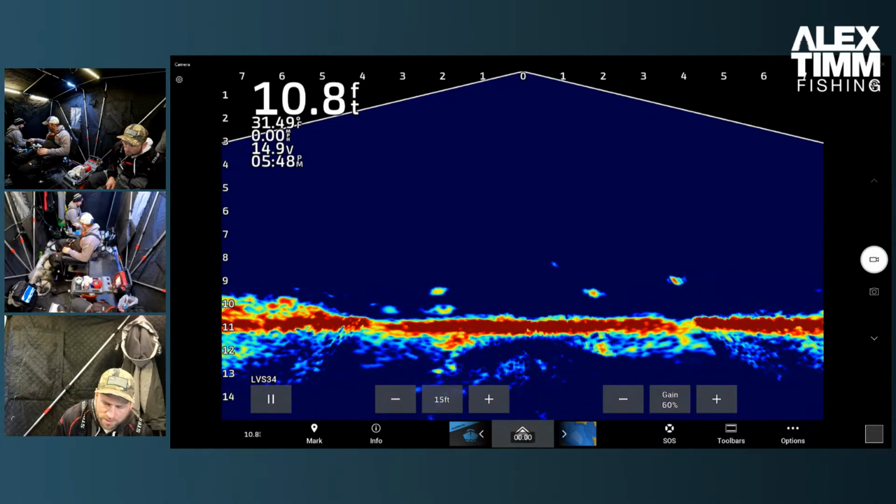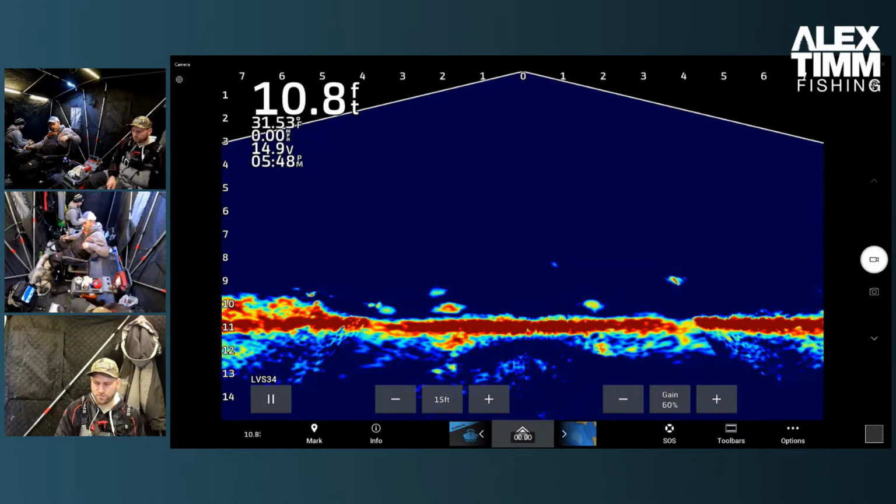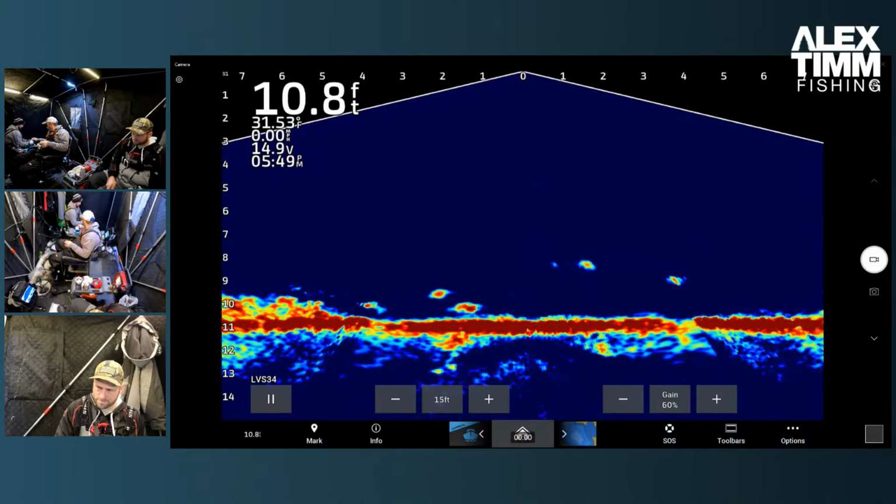There's a couple more coming in on the left. They're moving slow though, very, very passive today. Shoot.